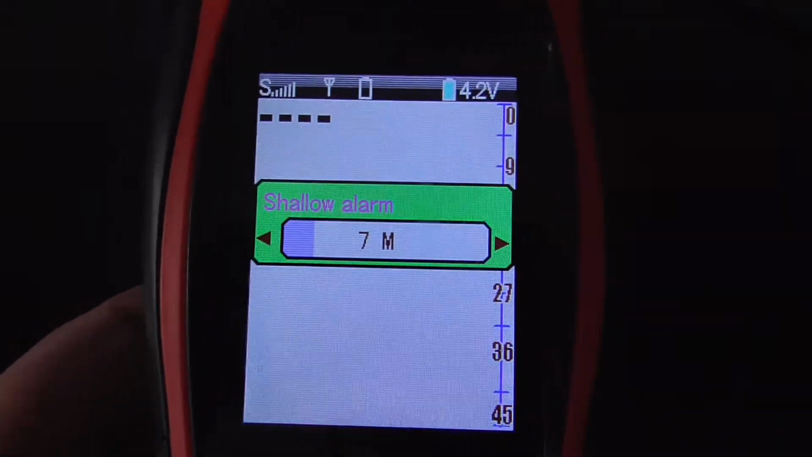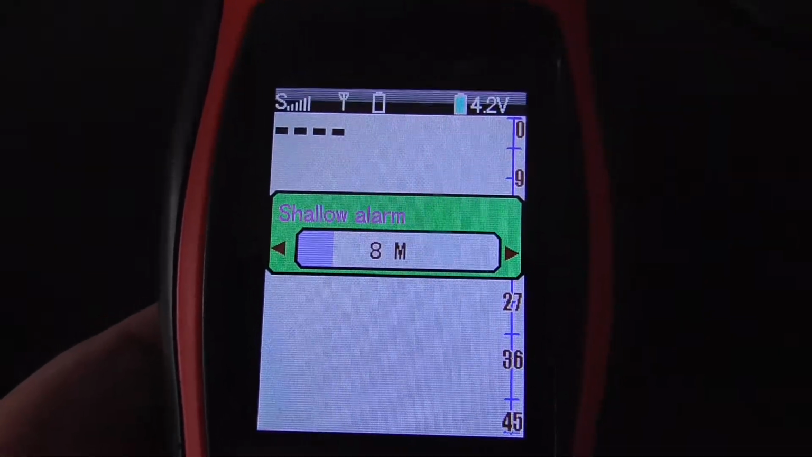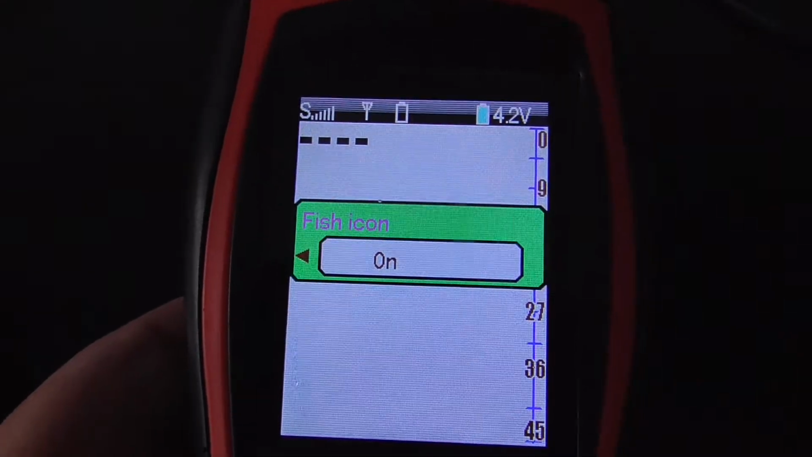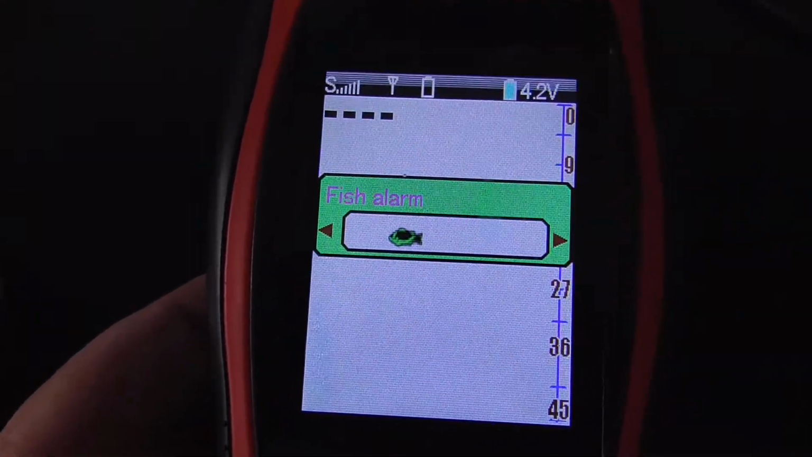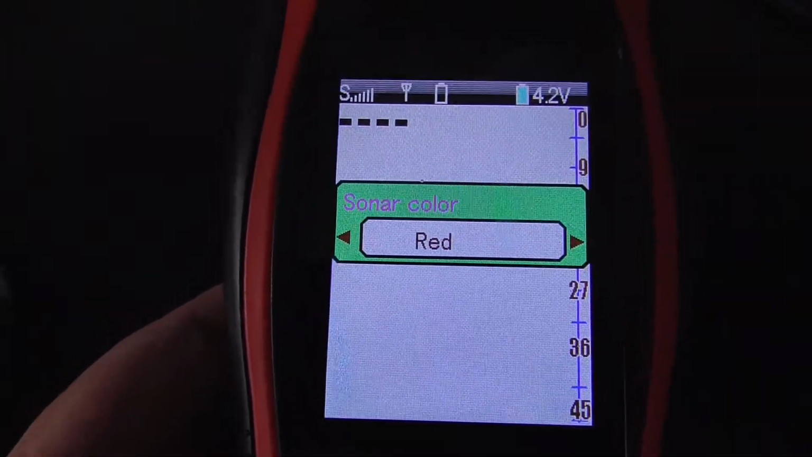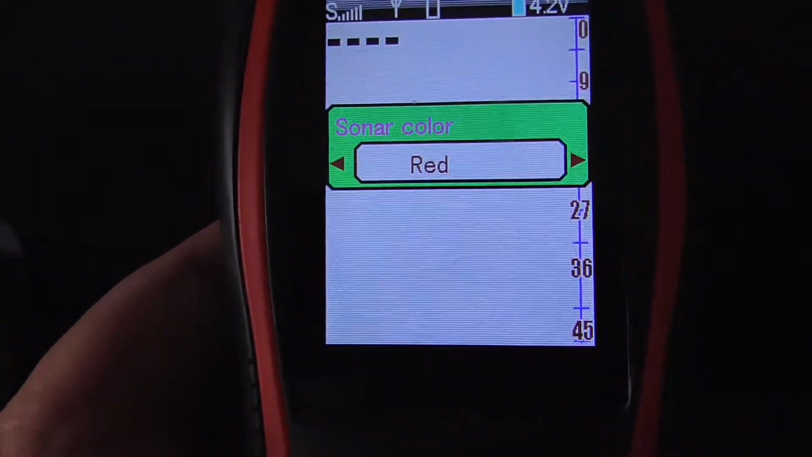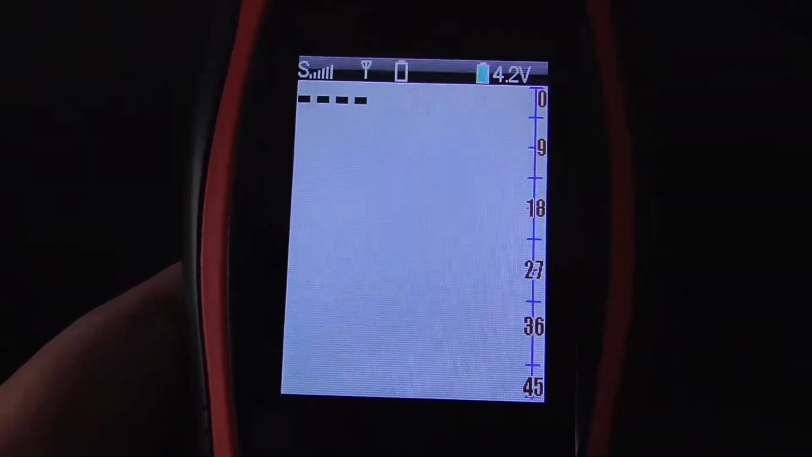And all you do is just arrange the settings to how you want. Up or down in meters. You can switch to feet depending on what you want. See, fish icon on. Okay. Fish alarm on. Units. Sonar color. Choose the color which you see better in the light. You might have bright sunlight and red might not be the best color. You might want to use blue. It's entirely up to you.